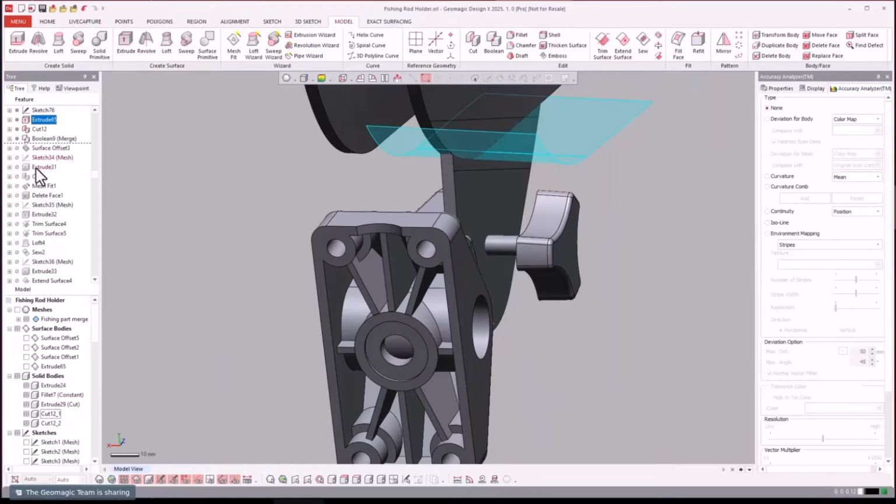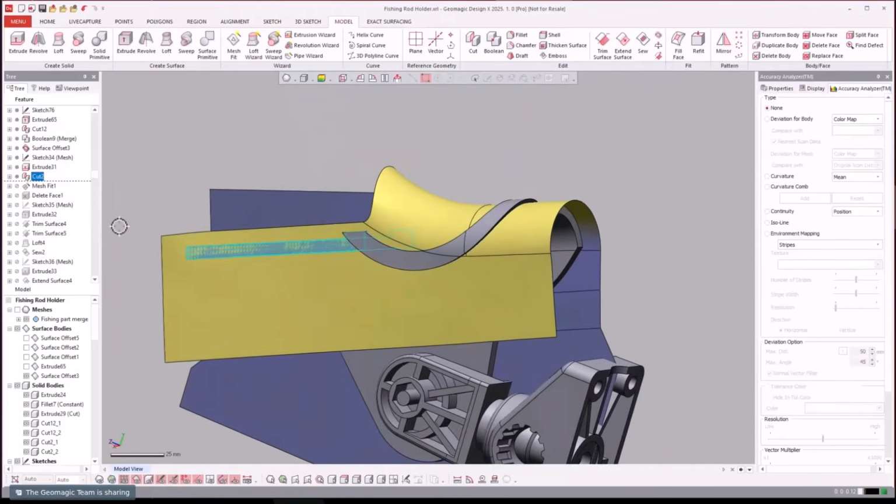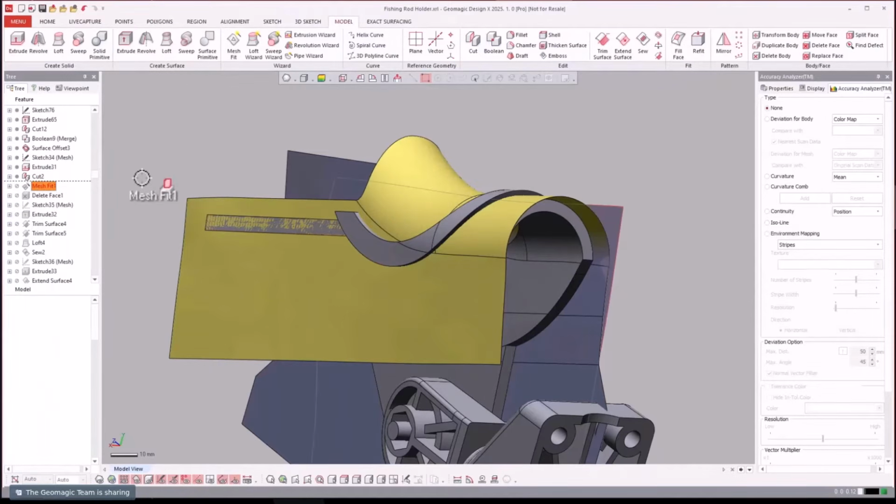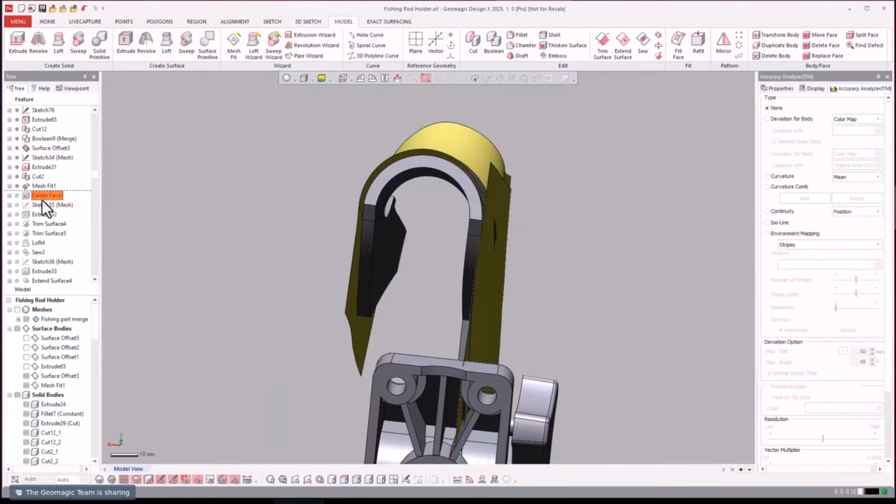Right there. And now, let's see where we go with this. Mesh fit. Delete face.